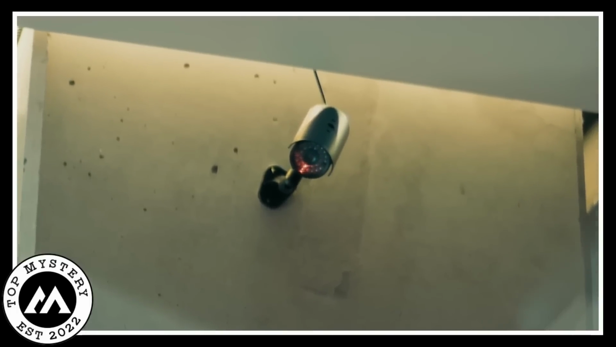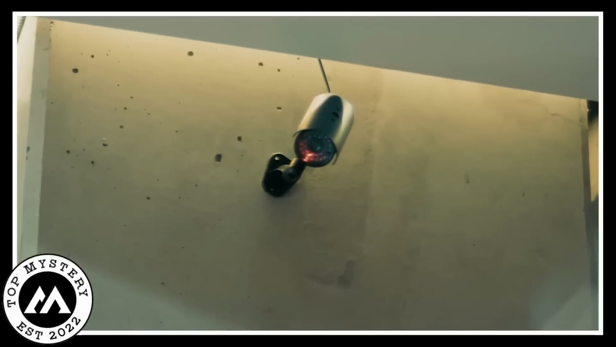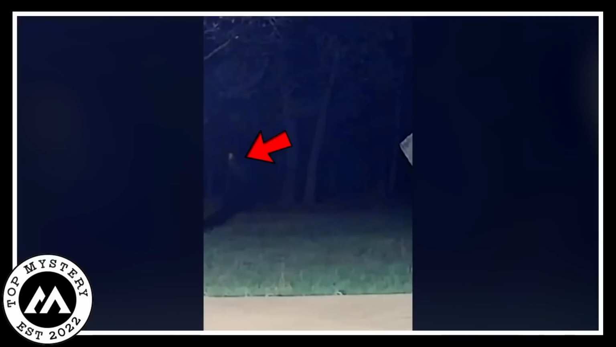Dogs freaked by ghost. Okay, get this. The security camera is doing their thing, right? But then, out of the blue, it spots this weird creature pacing back and forth in the backyard. Now, this isn't your usual backyard visitor. It's got that spooky vibe that sends shivers down your spine.